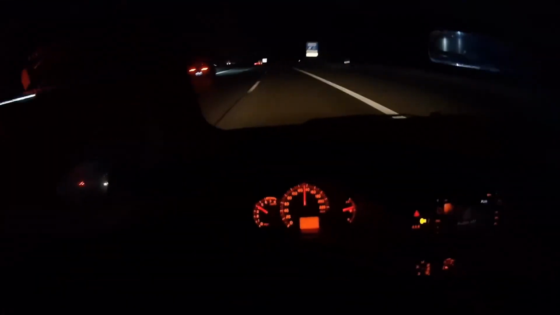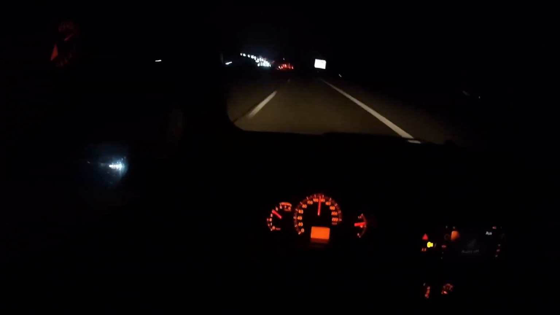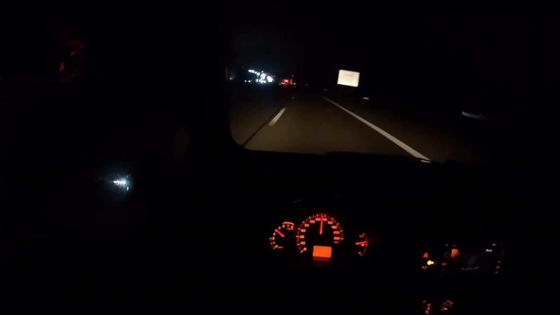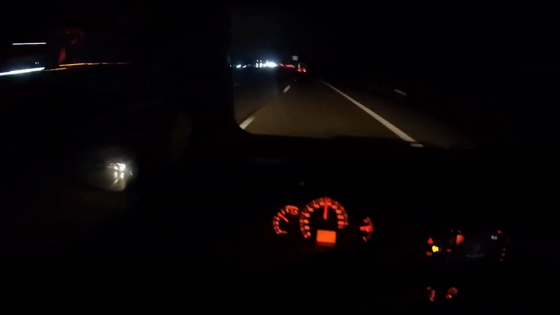Traffic is about tolerance, love, and respect. I moved all the way to the right again. There's very little left. Soon there will also be videos coming from the far left lane at 200, even over 200. Don't worry at all. Keep going for a day, for a kilometer.